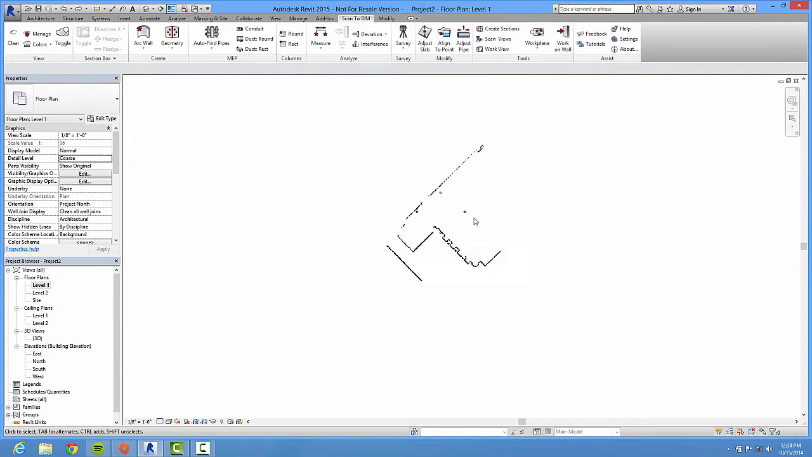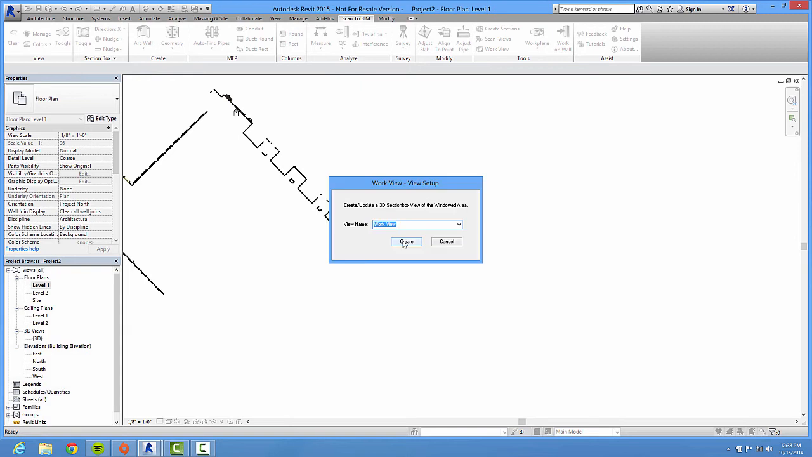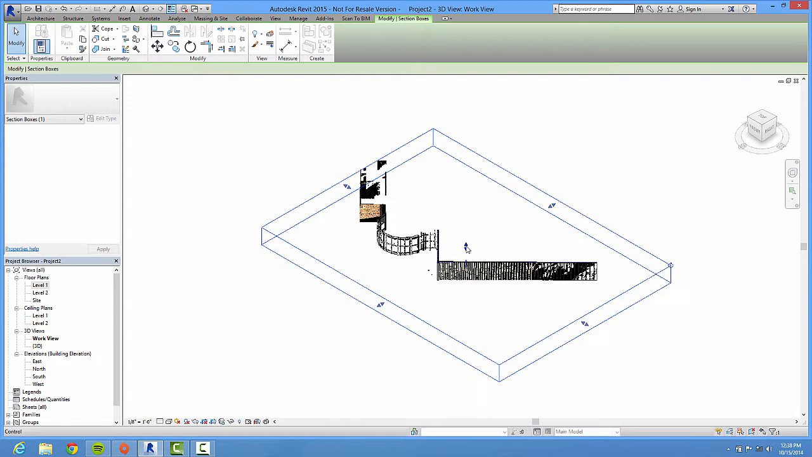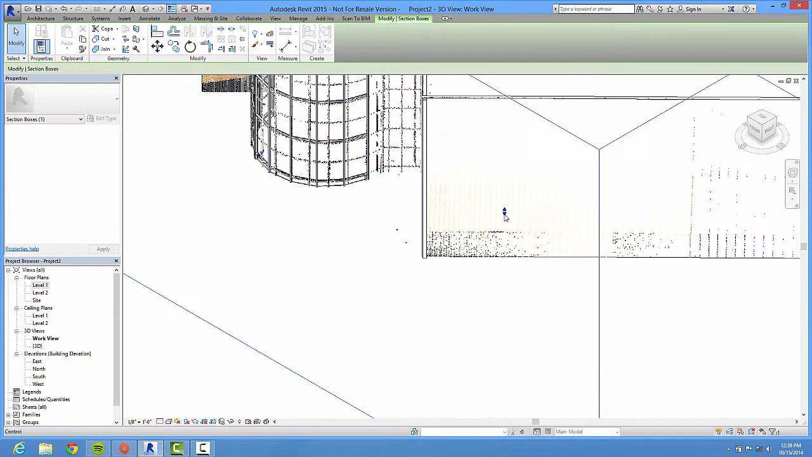So I'm going to go ahead and undo that. I can also, as Joshua pointed out, when the point clouds are big, if your machine isn't super beefy and you want to work on a small area, I can just come in here and grab an area that I want to work on, and it'll create a nice little section for me so I can see what I've got.